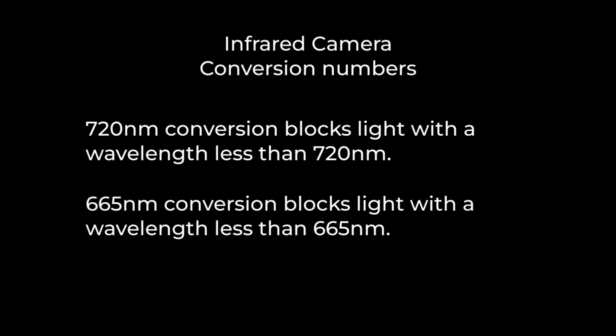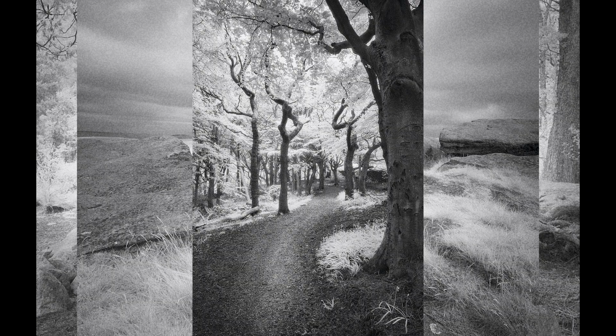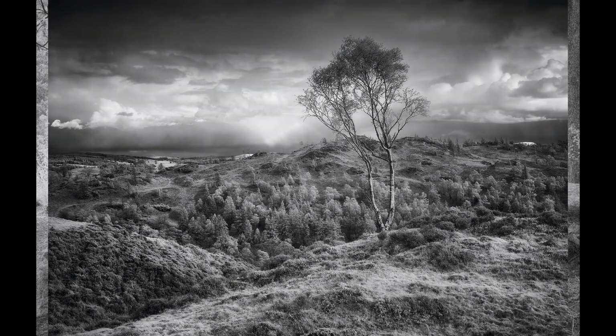The infrared cameras that I now use have 665nm filters fitted, which seems to work great for both colour and black and white infrared. If you want to know more in general about infrared photography, I have an article on my website, which I'll link to in the YouTube video information.